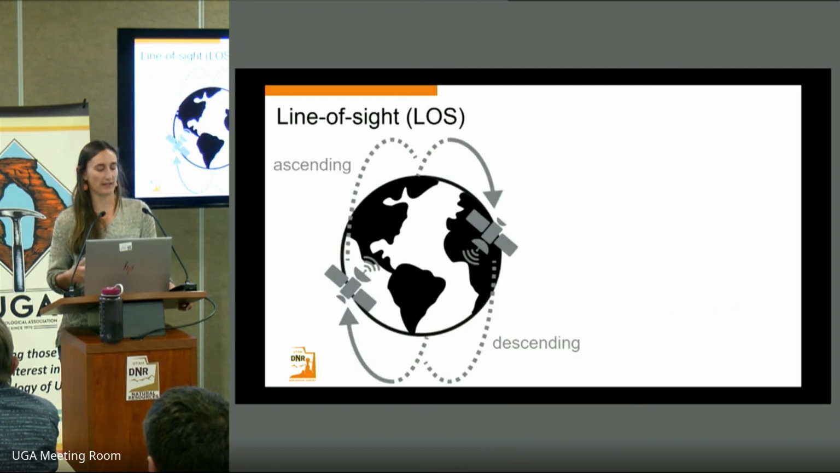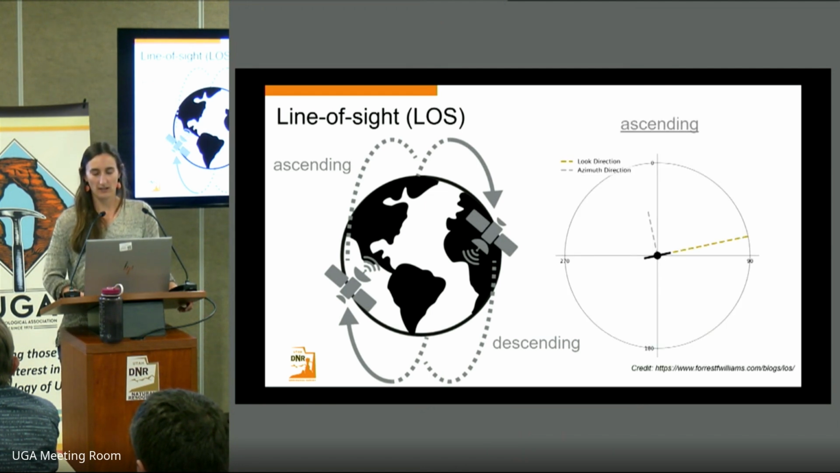So in addition to knowing the direction the satellite is looking, knowing the orbit direction is important. The satellite can either be orbiting towards the North Pole in its ascending direction, or moving towards the South Pole in a descending orbit. Another way to represent an ascending orbit, for example, is shown with this rose diagram, where the gray line is that orbit direction and the brown line is the look direction. So again, here's an example of those arrows that will be indicating which direction we have the ground displacement.